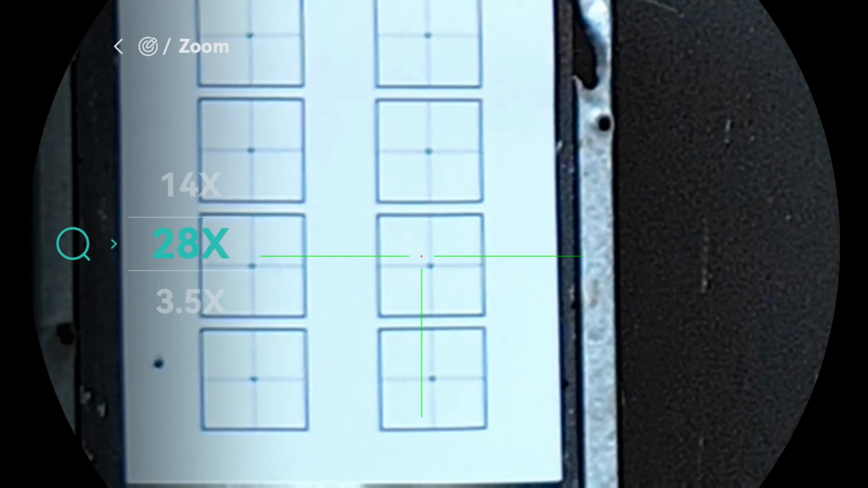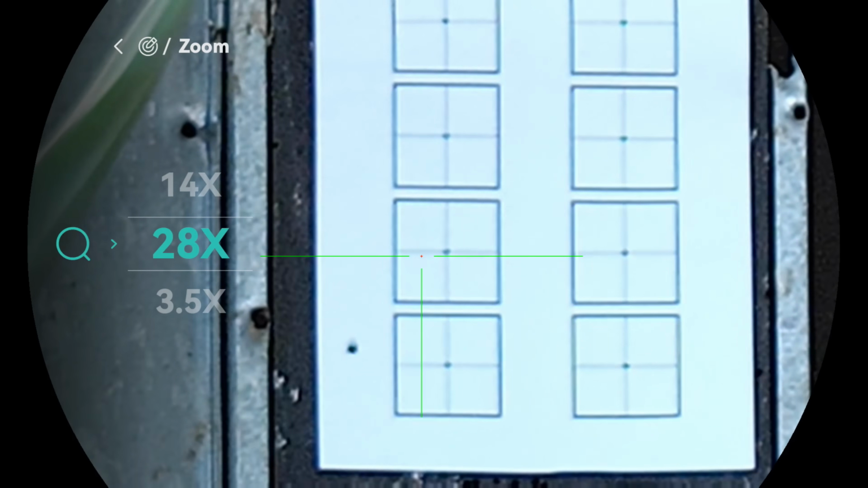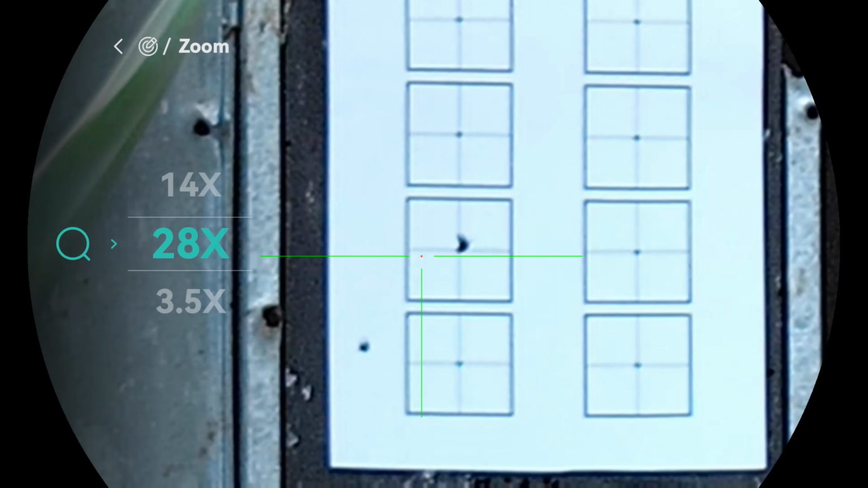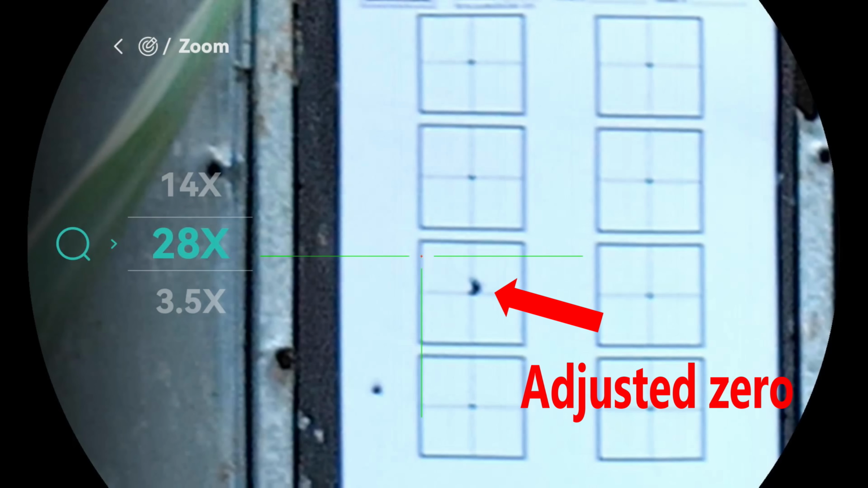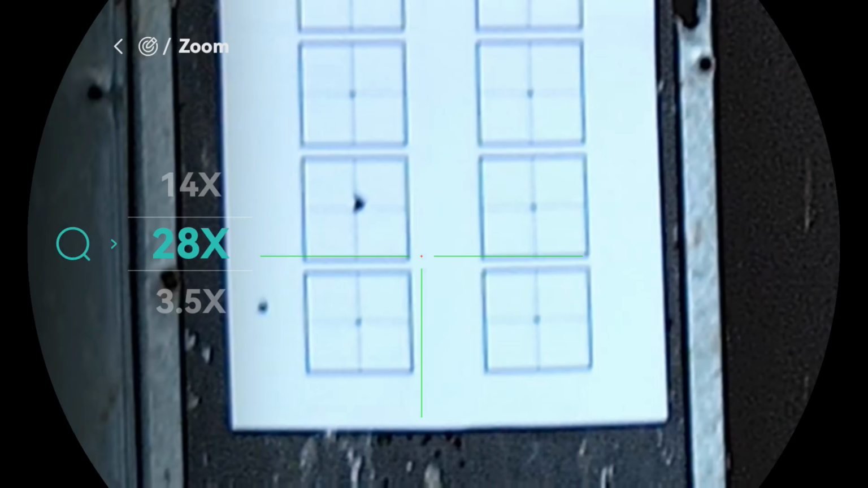Here we are setting up the Hikmicro. Sorry about the wobbles, but I'm zoomed in as much as I can, so any slight movement really affects the picture. And just like that, the rifle's zeroed in. Freezing the image while you adjust your zero makes life so much easier.